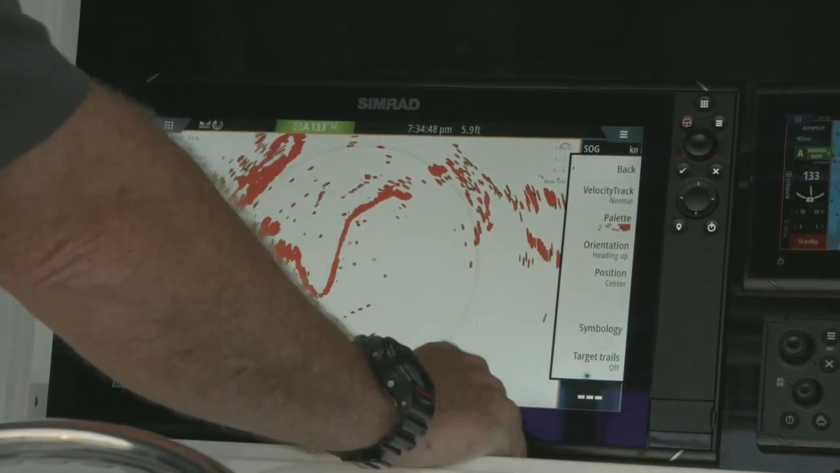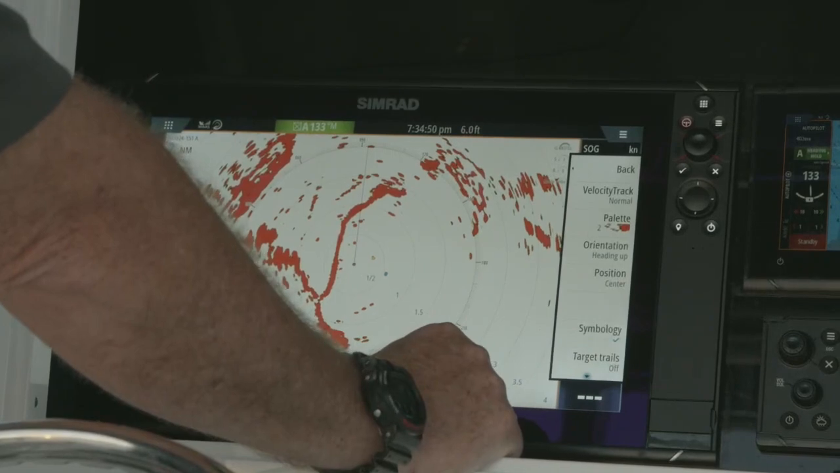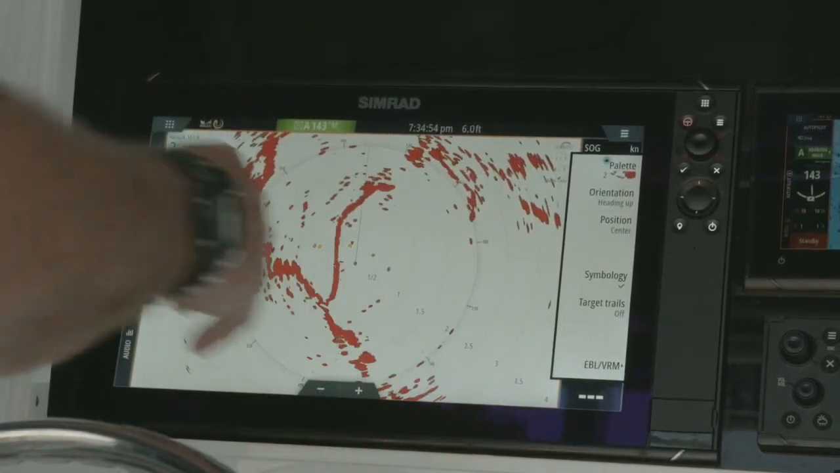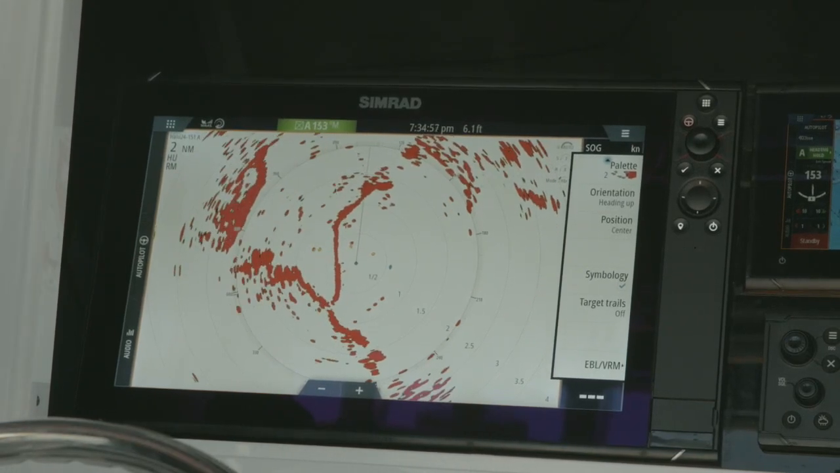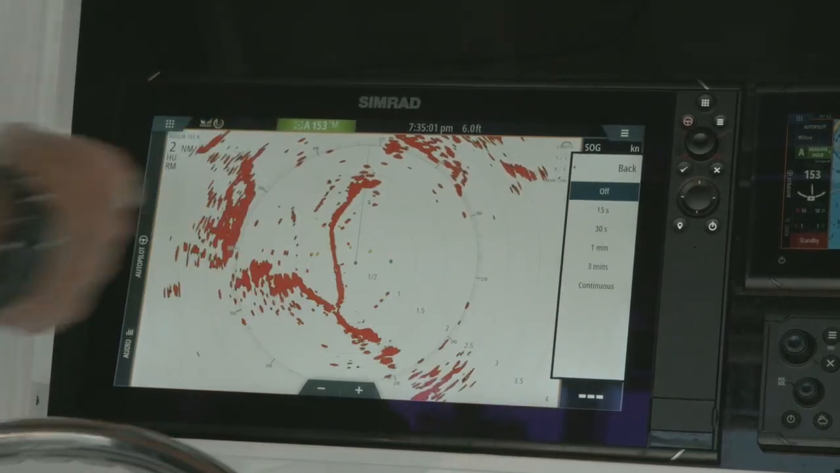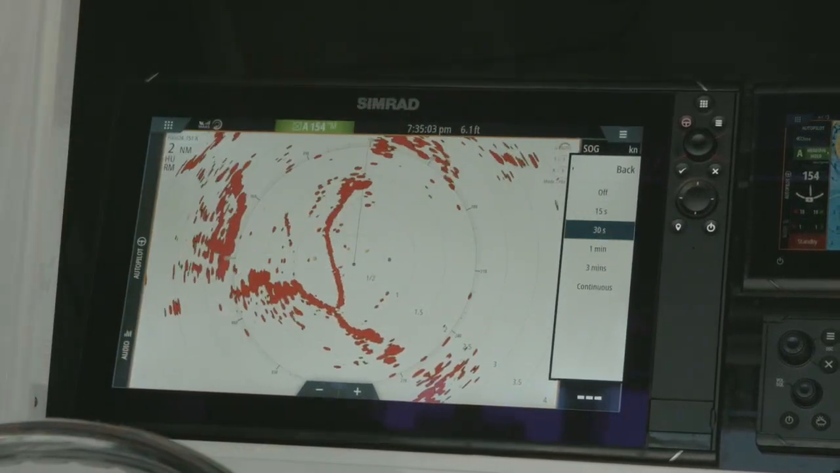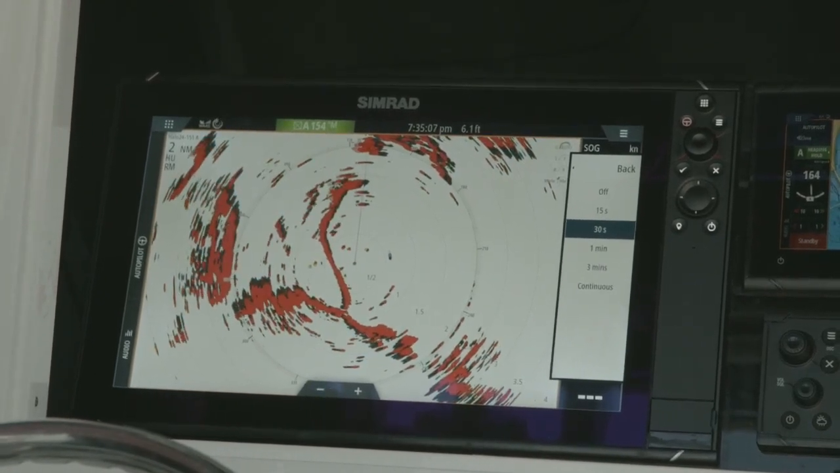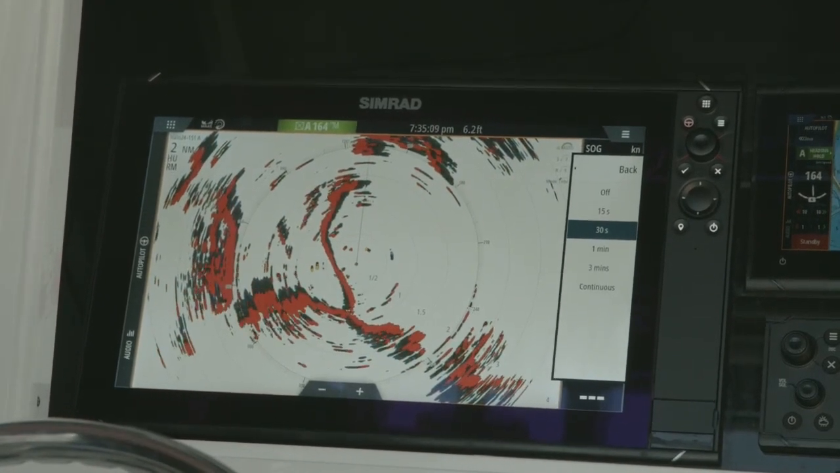Symbology is basically, do we want everything on and off the screen? And target trails, this is if we want to turn on all the trails on all the target returns. It can get pretty busy when you're inshore. I'll just show you real quickly. As you'll notice, we'll just set it up for 30 seconds. So unlike just tracking vessels like AIS and MARPA, this is every radar target.